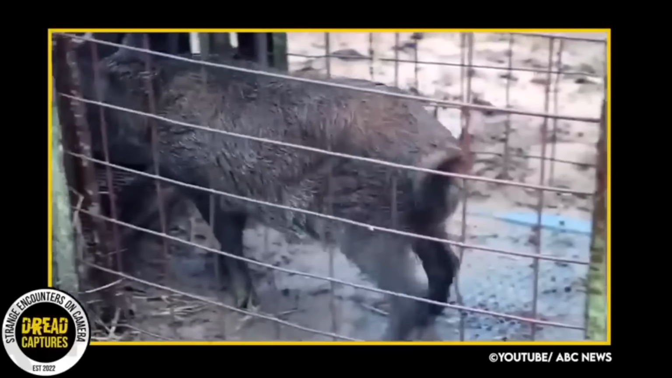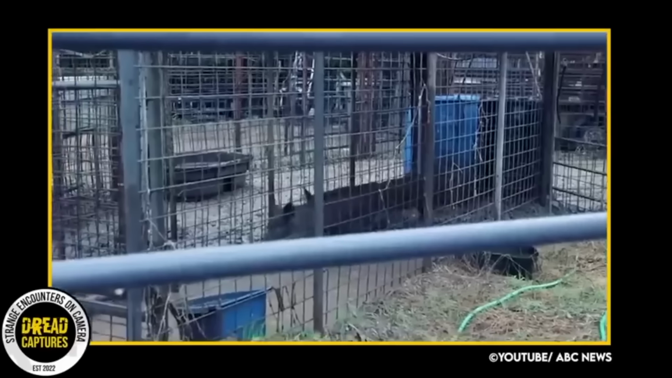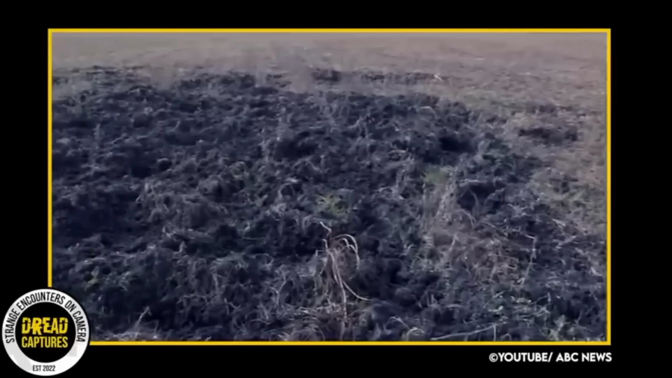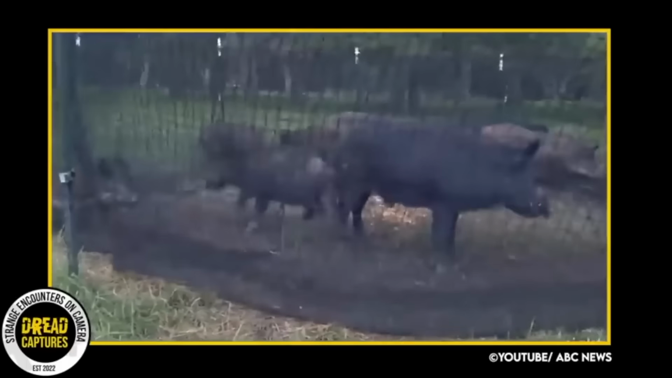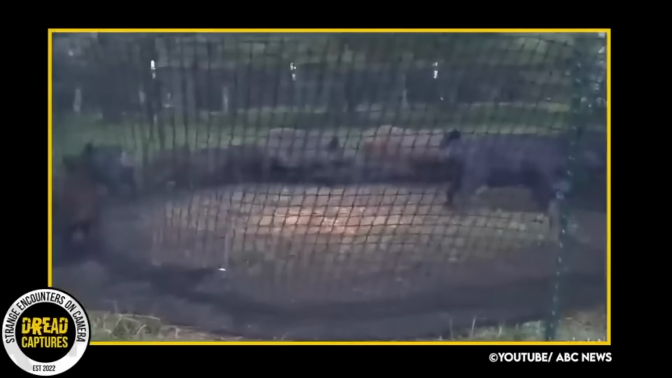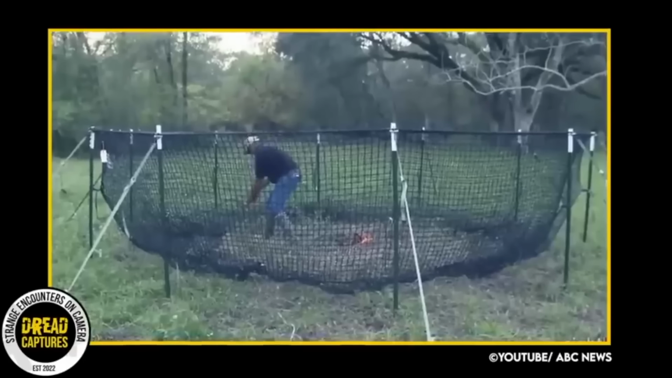Feral hogs, also known as wild pigs, are a growing problem in many parts of the United States. They cause significant damage to crops and property, and can also carry diseases that can affect both livestock and humans. Control measures include hunting, trapping, and fencing, but populations continue to grow. And it appears they may be a problem all over the world.